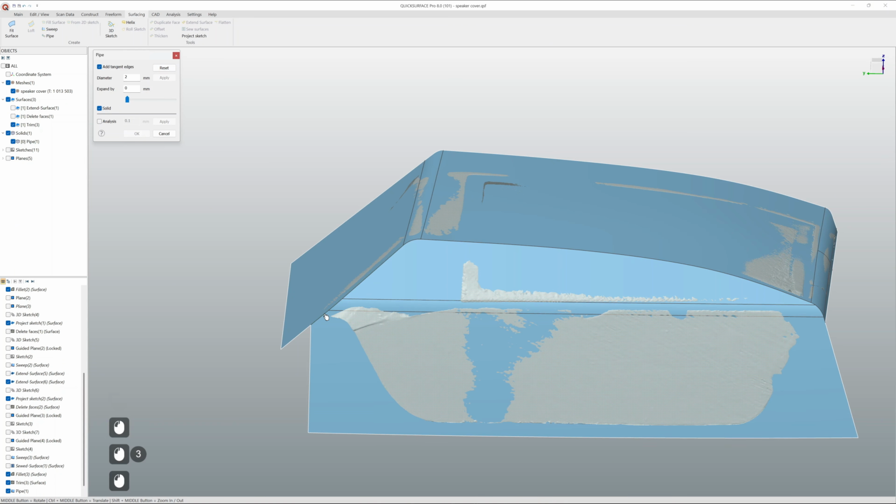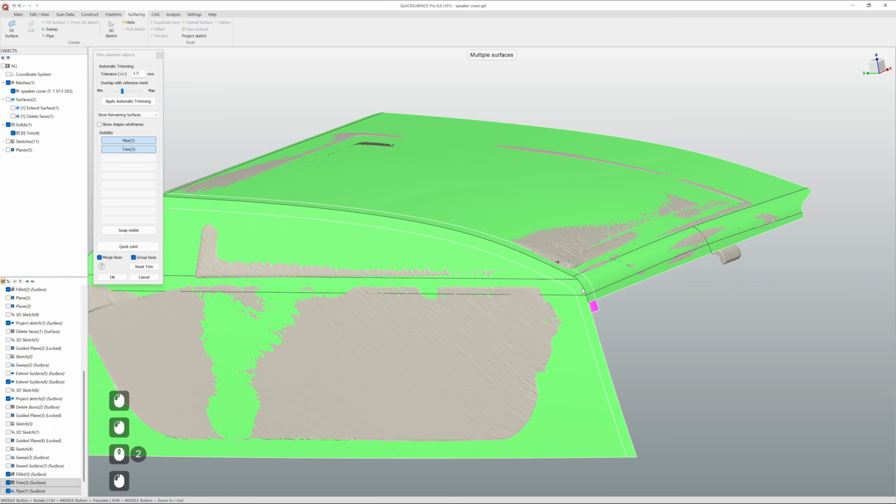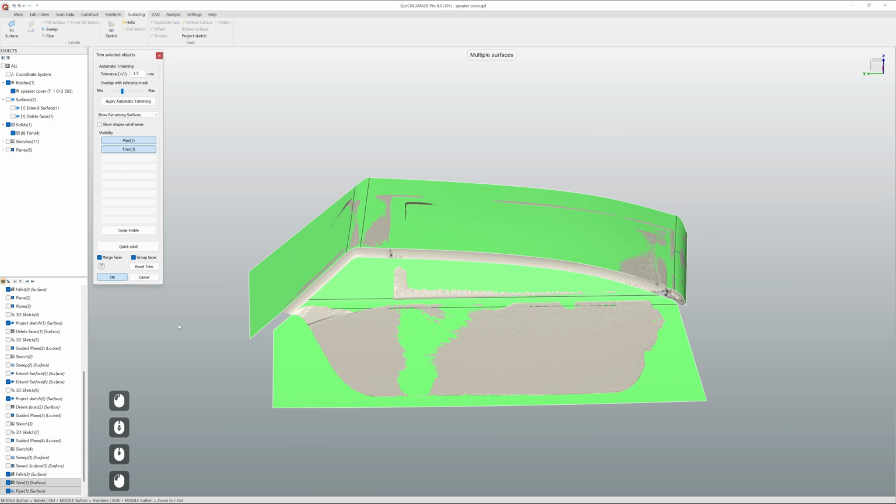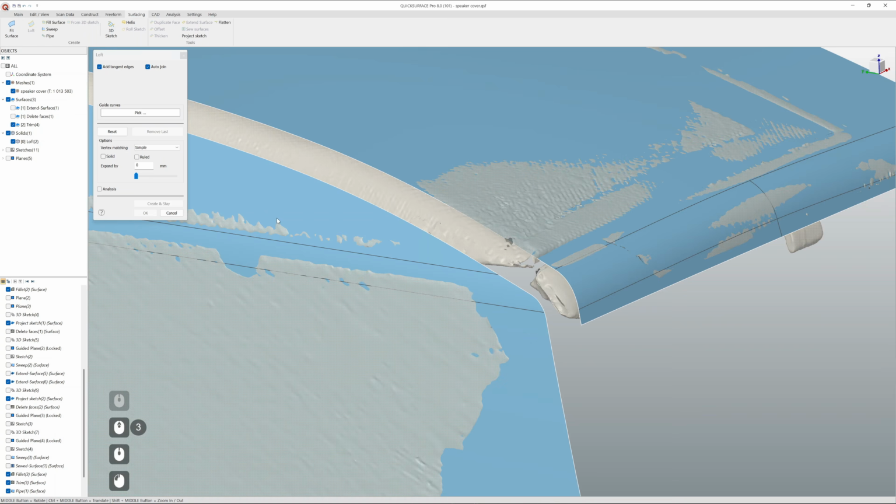Okay, so add tangent edges like this. Let's say probably 10 millimeters. I don't need it to be solid, and I want to extend it. Okay, like this. Oh, let's just trim all this. Okay, good.